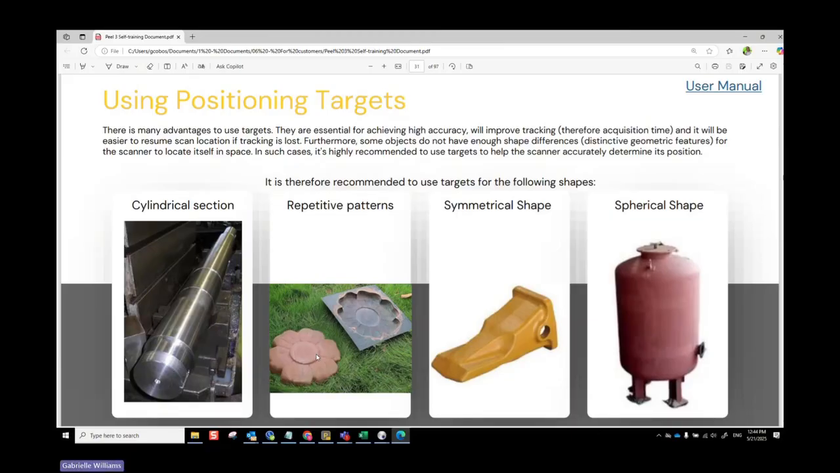You can imagine it kind of like the constellation of stars. It recognizes those target patterns, and then it knows which way is up from there. But anything that's symmetric, anything that has a spherical shape, just anything where it's continuous, it could get confused. Like cylinder, repetitive, symmetric. You want to add more targets to differentiate one side from the other.